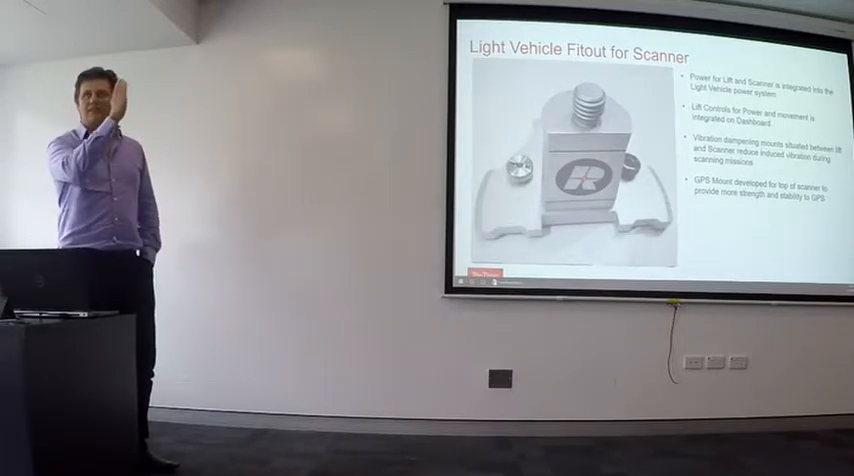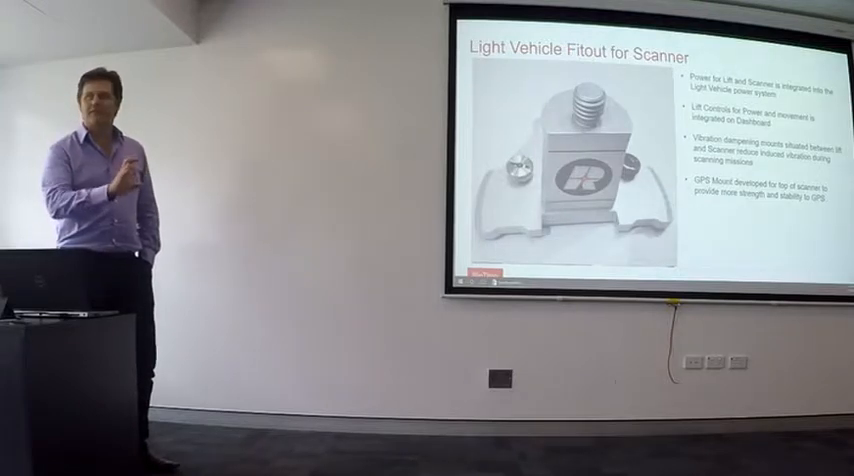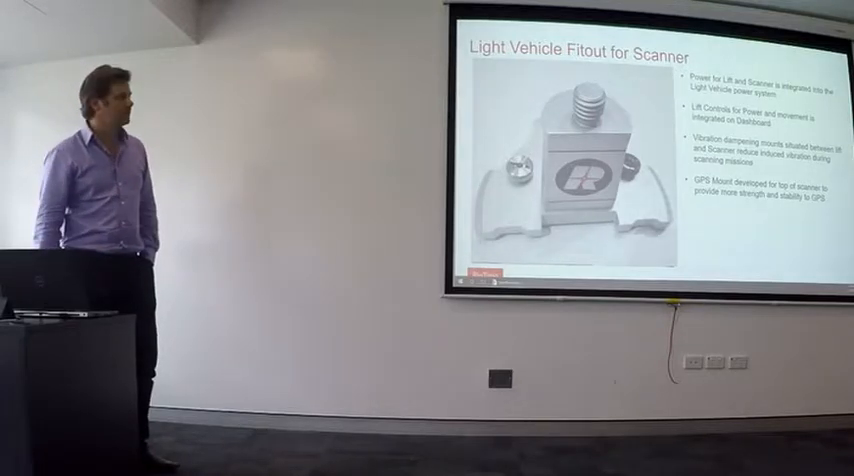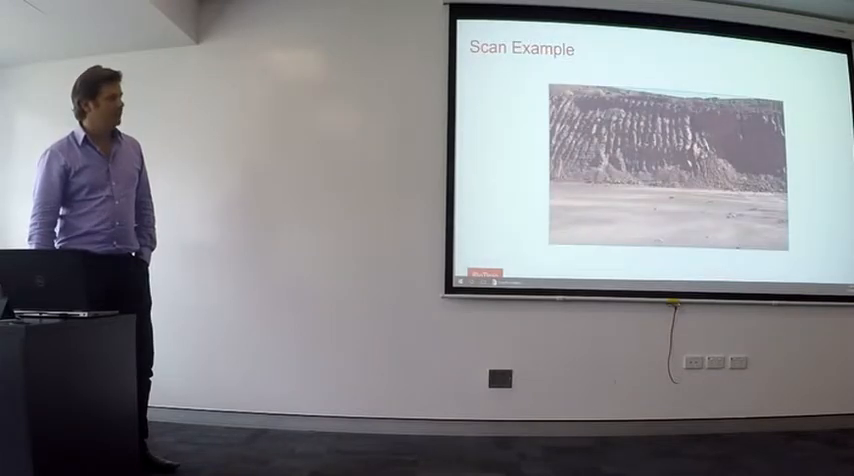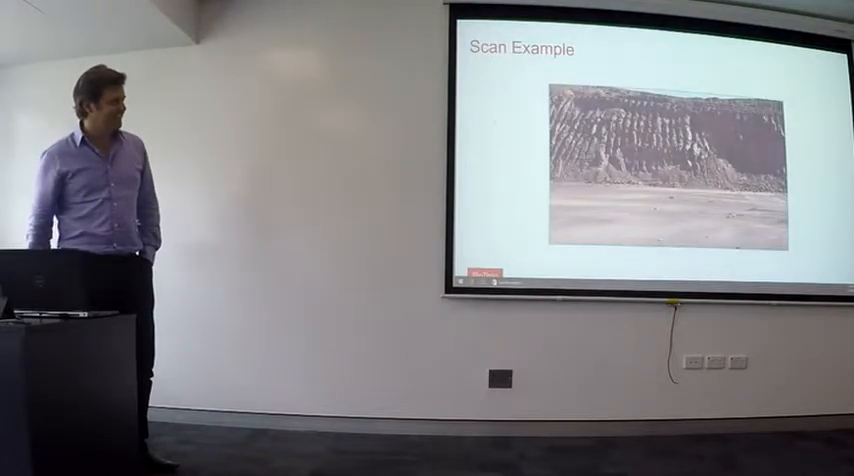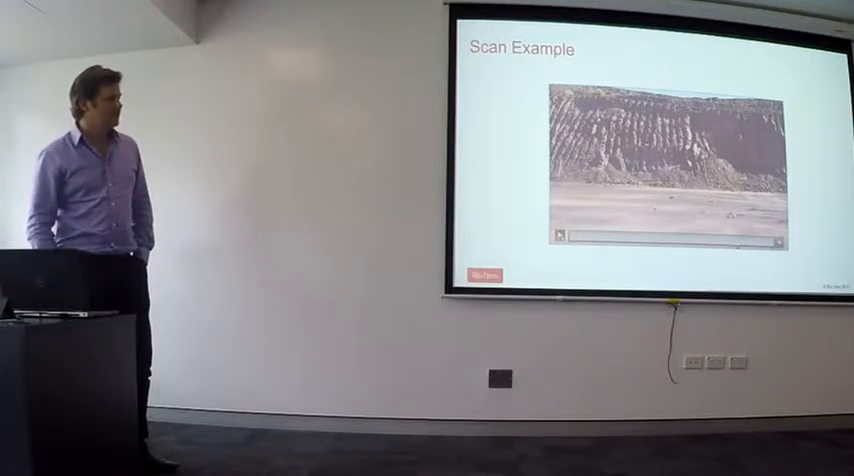As you can imagine, it's quite a long way up off the centre of gravity for the whole vehicle when it's at full extension, so any sort of movement as you're driving around is quite large. This is just an example of what it was. This is just a quick preview of the scanner actually on the vehicle.